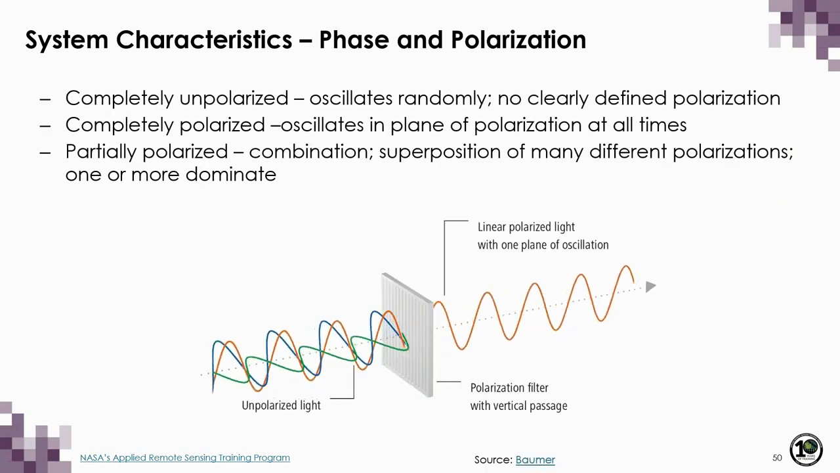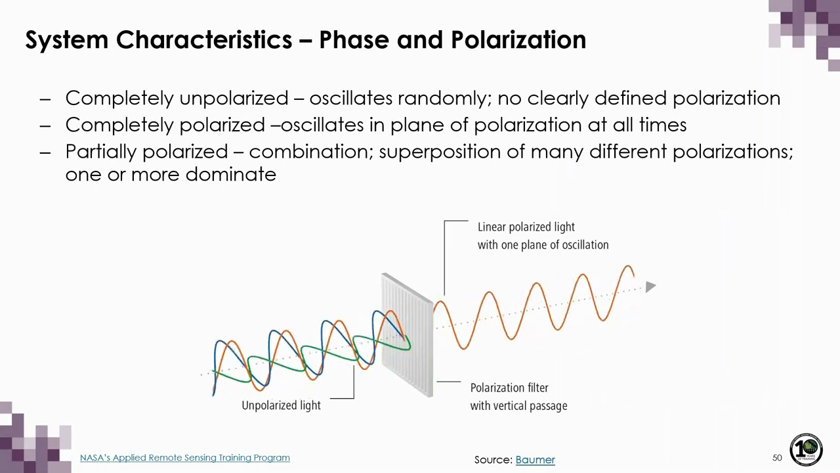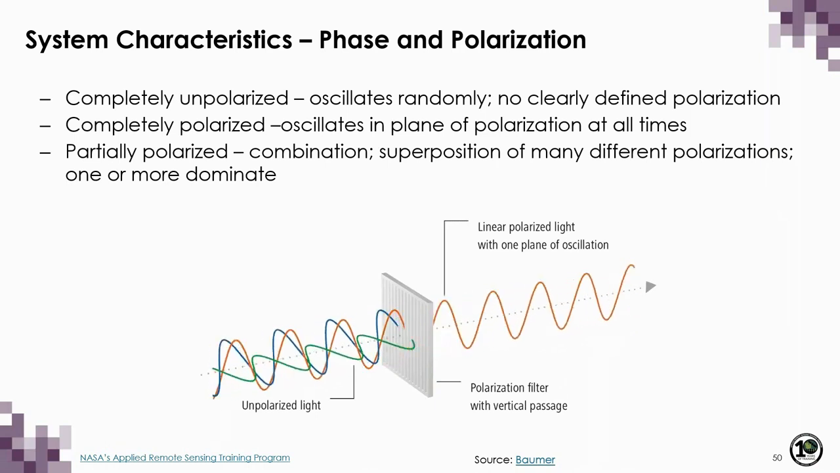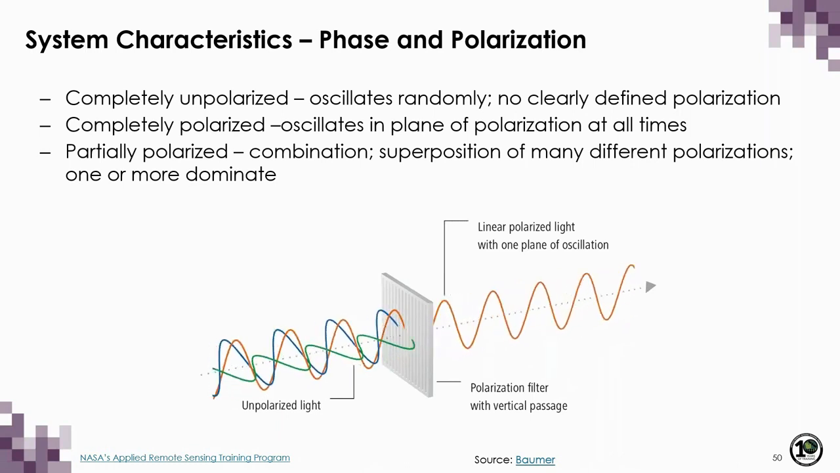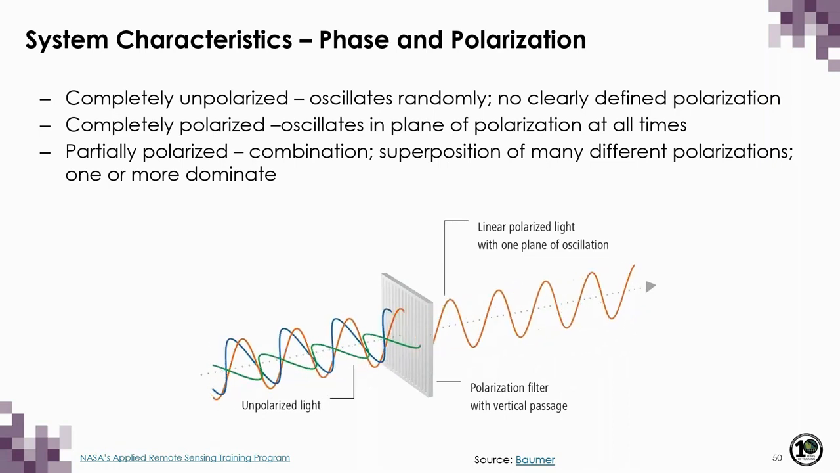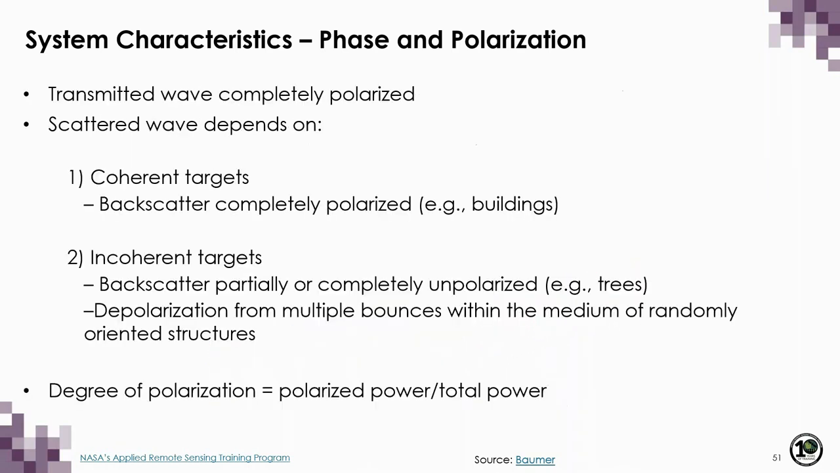Remember, though, that waves can be completely unpolarized, which is when the electric field vector oscillates randomly, and there is no clearly defined polarization. There are also completely polarized waves, where these oscillations are in the plane of polarization at all times. And then you can have waves that are partially polarized, which is really the superposition of many different polarizations with one or more being dominant. Now, the wave that's transmitted to the target is always fully polarized, but what we get back from the target depends on the characteristics of it.